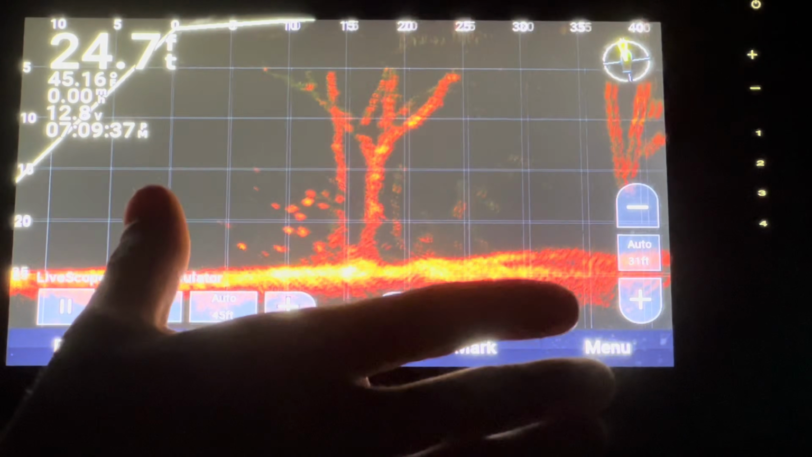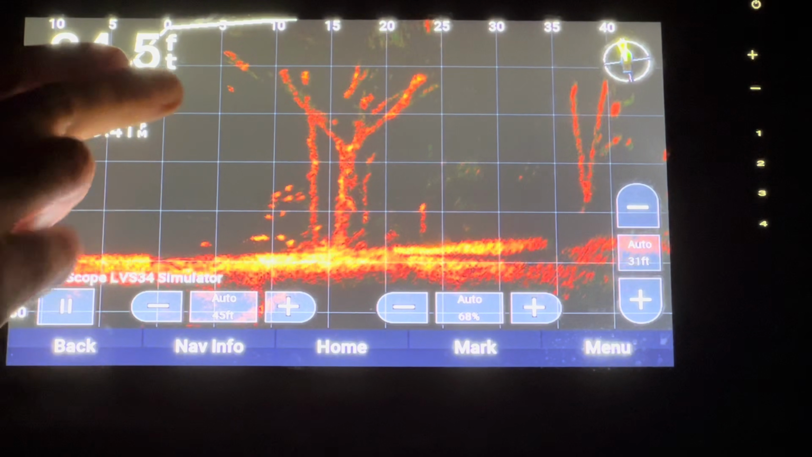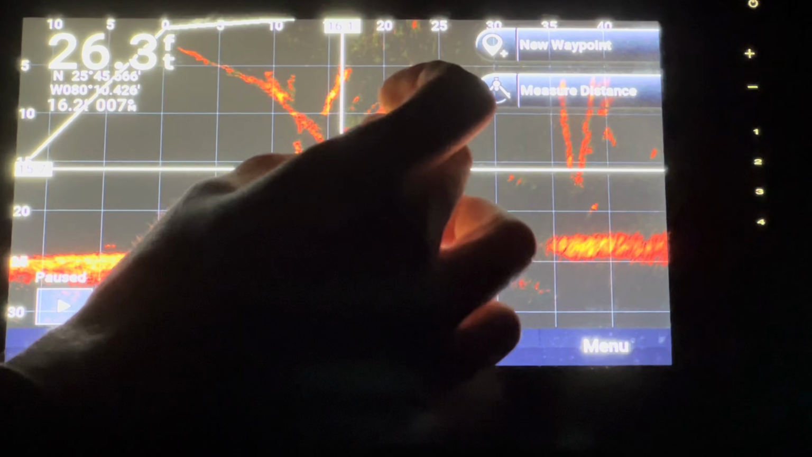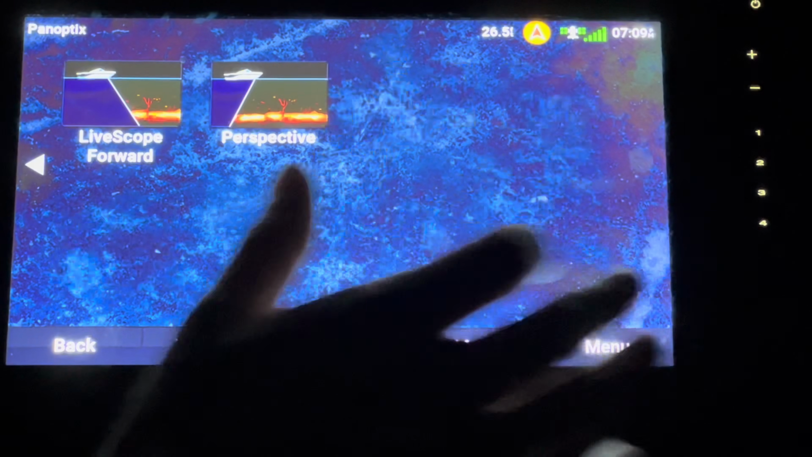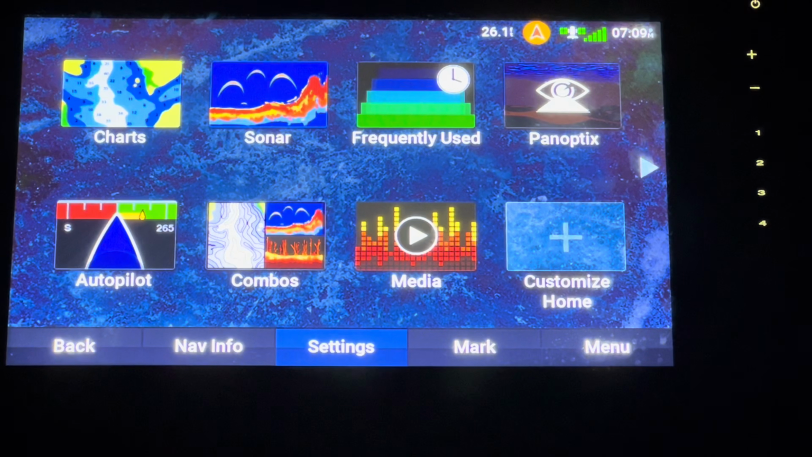We have just standard live scope here. This is what, if I had it, this would probably be what I use the most. As you can see, the little movements are fish. And then you can pause and view things a little bit more in depth, kind of like that, if I wanted to. Live scope down, same thing. And then perspective, that's all the same thing there, just in live scope form.